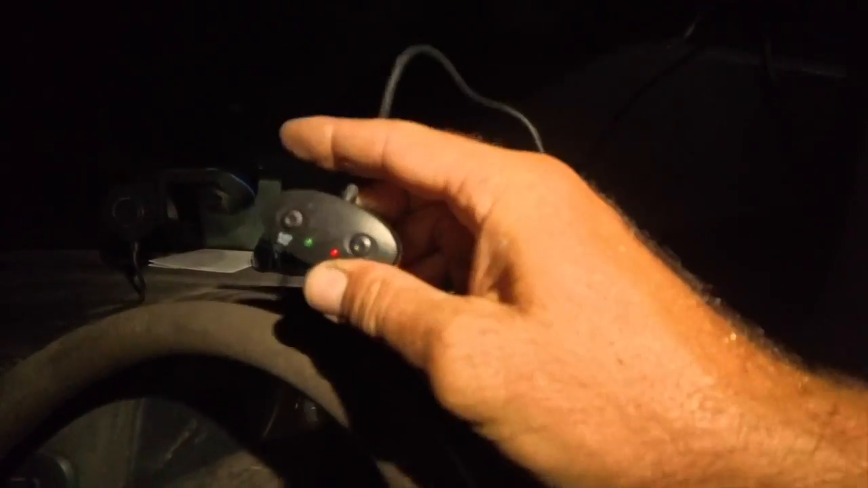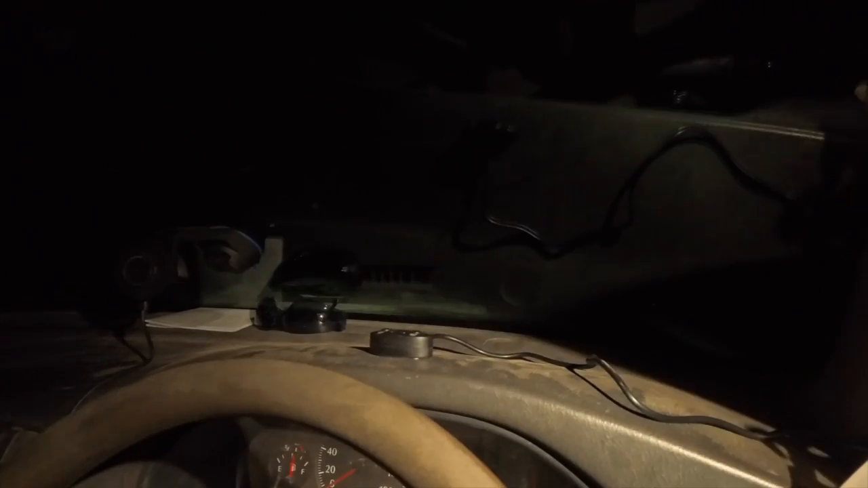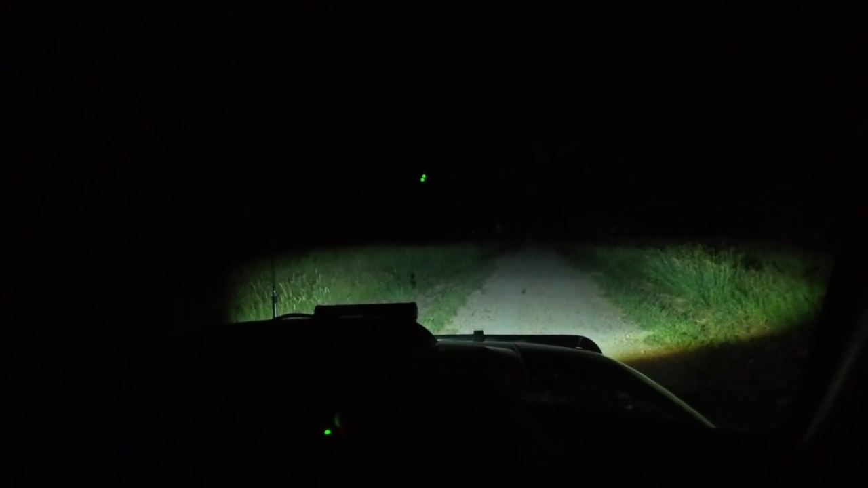So you've got two switches. You've got a white one and a red one. I'll just turn the light off. I can switch, there's your white light, and there's your red light. The red light shines a lot more down.